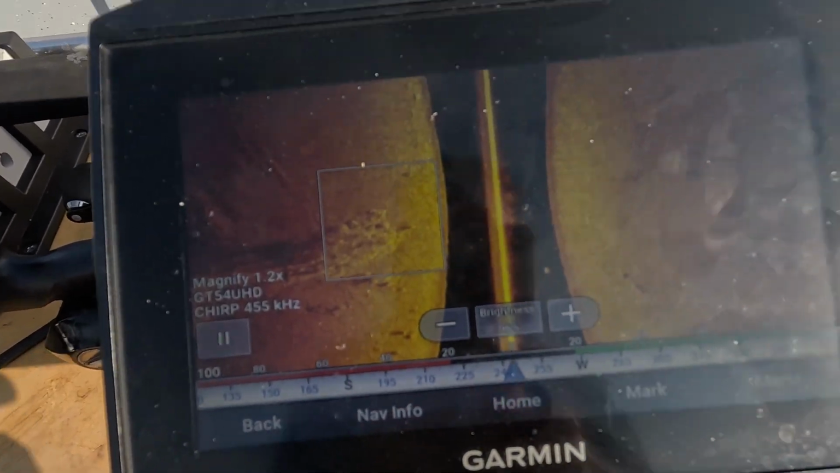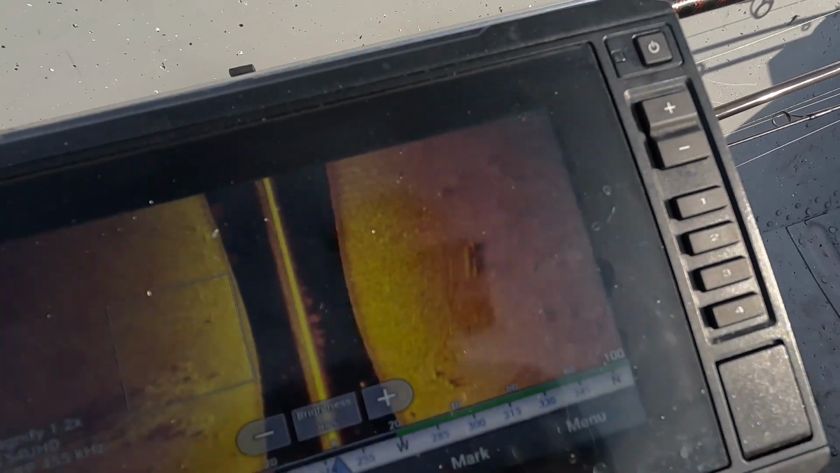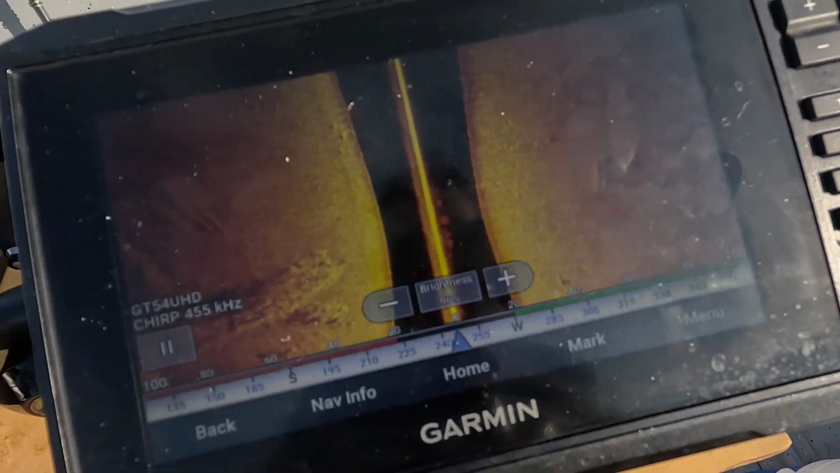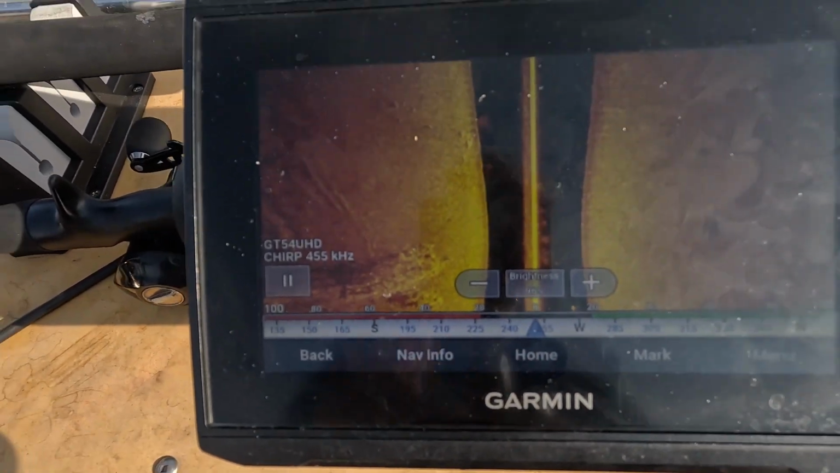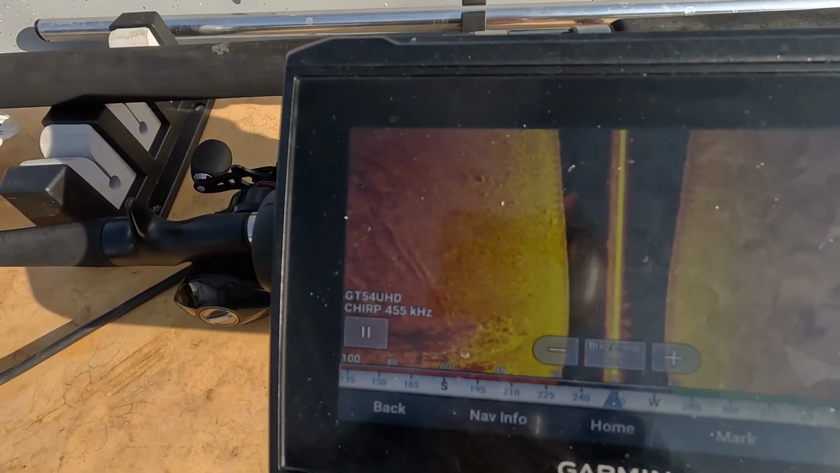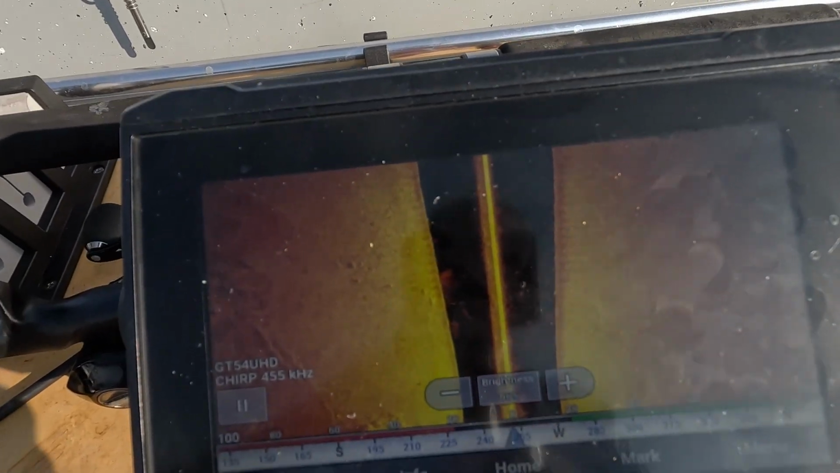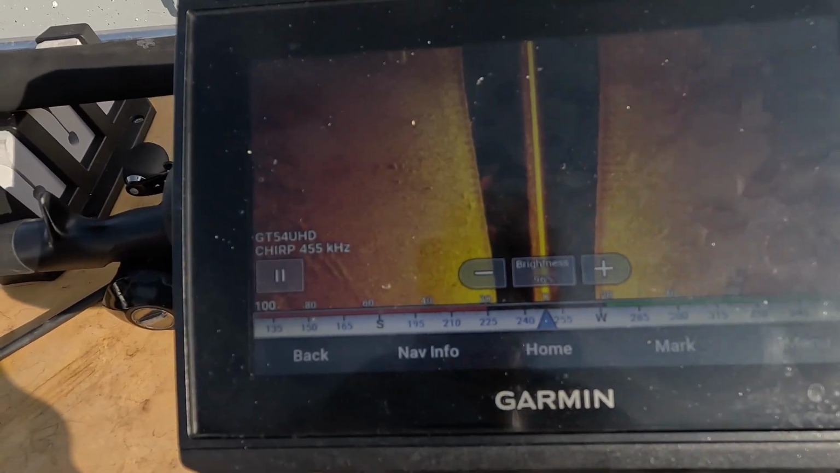And what I'm looking for is variations in the bottom, things like rock piles. I'm looking for places where it goes from a bright yellow to a dark reddish color. On this color palette, this is the amber color palette, that indicates a transition point where it goes from a soft bottom to a hard bottom.